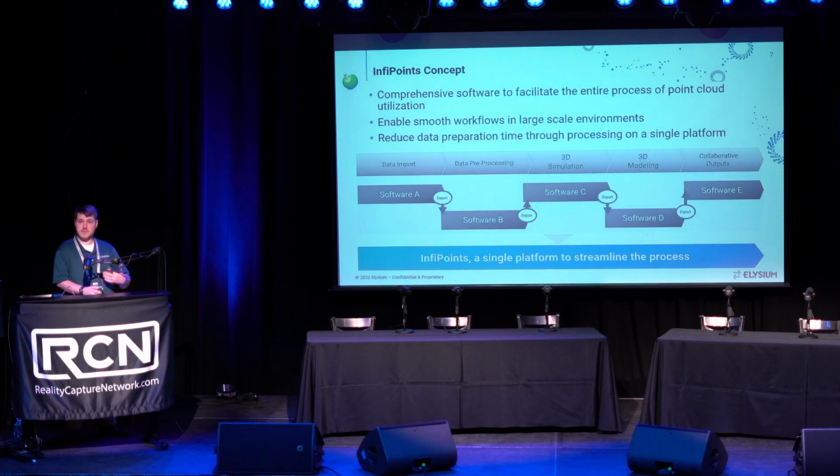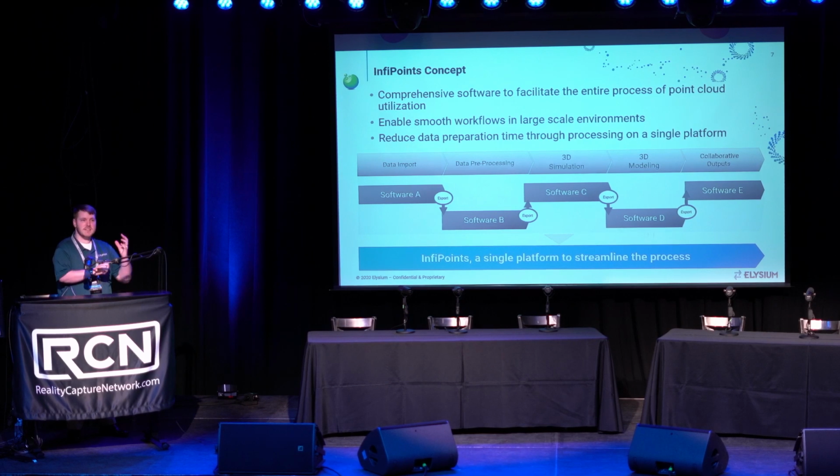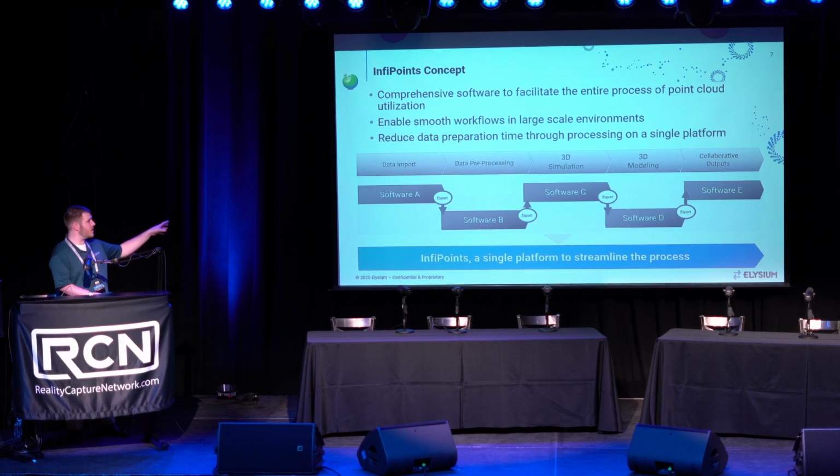The concept of InfoPoints, as I've mentioned before, is to facilitate the entire workflow of point cloud. So from the consumption of that data from your scanner all the way out to your various collaborative outputs, whereas this came about because software solutions, years ago started off as being very segmented and very specialized for what our customers needed. So you would have one solution that did your registration, you would have one solution that would do your modeling, you would have a third solution that did your collision detection. So we wanted to bring all of that into one desktop solution.